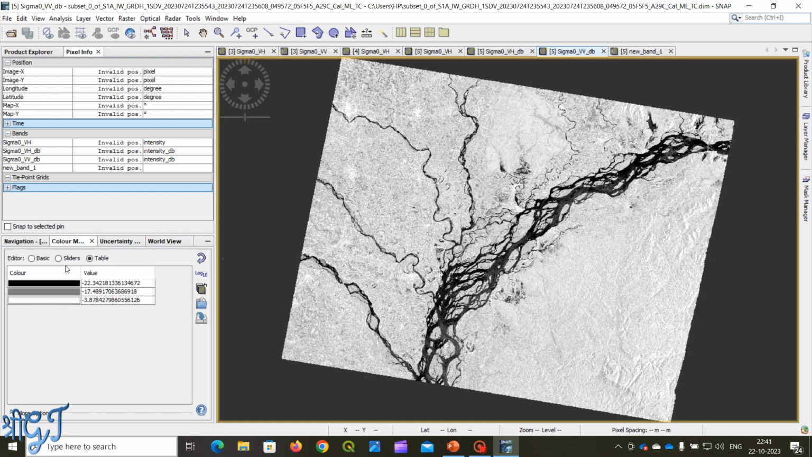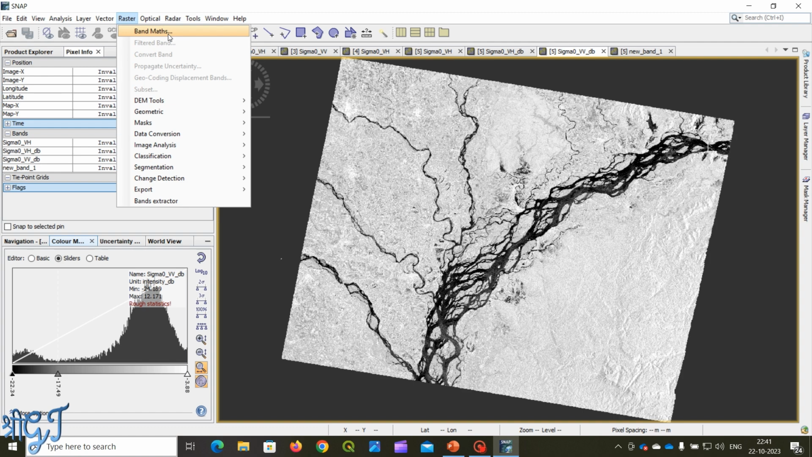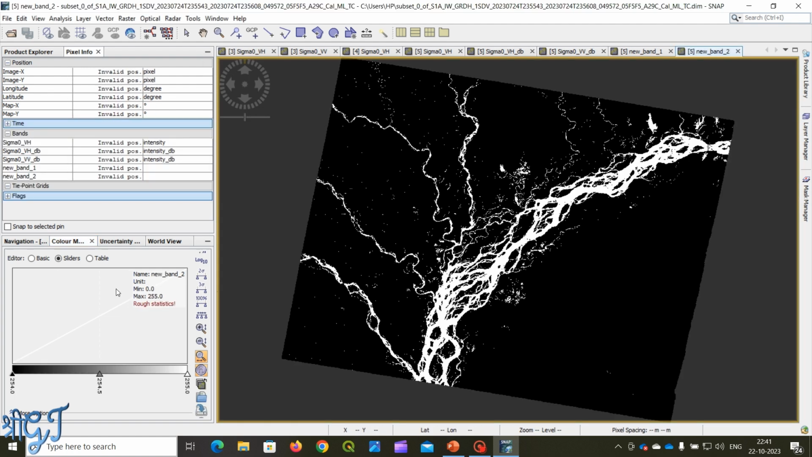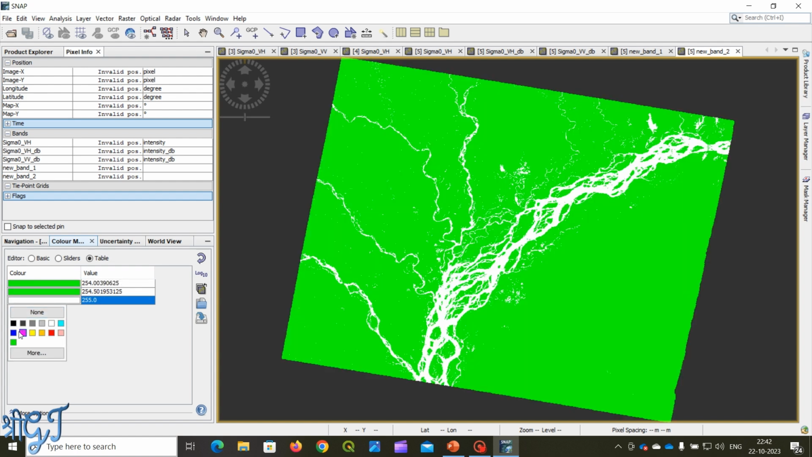For the VV polarization slider, go to Raster, Band Maths, edit expression: 255 into Sigma0_VV less than negative 17.49. Okay, so this is the binary image for VV polarization. To change the color, go to Table, and set the land part green and the water part blue.